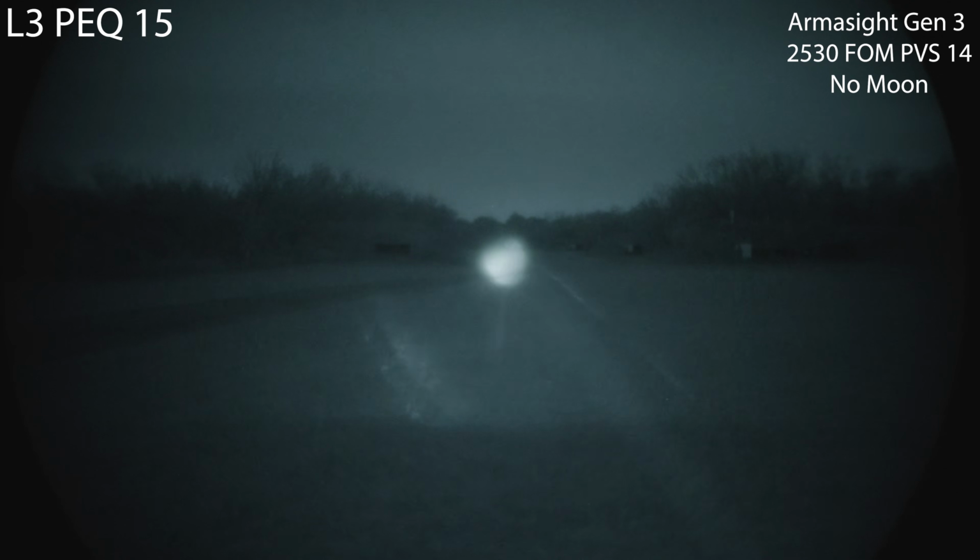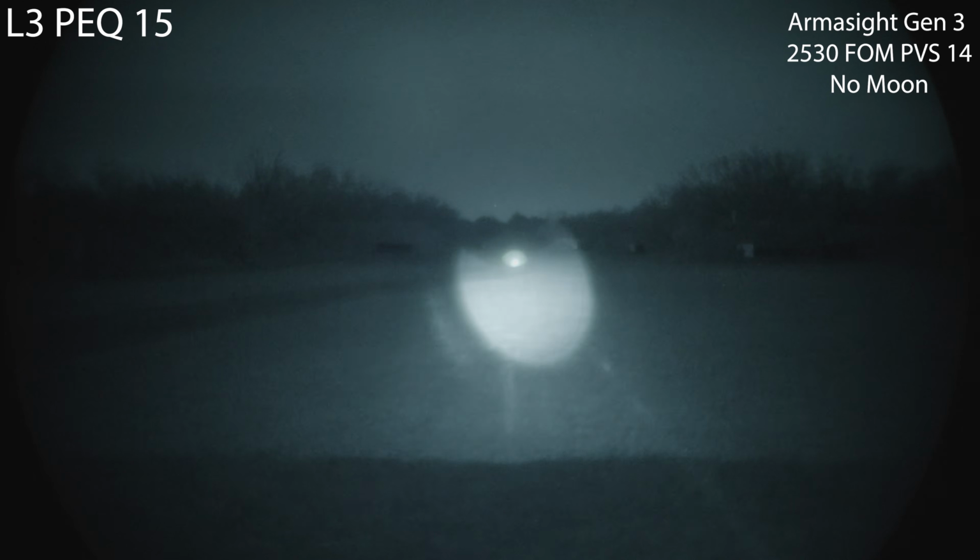All right, so you can definitely get stupid tight there. So really good long range option. I can definitely wash out targets even at the 500-yard range. So let's go ahead and uncap that laser, and just absolutely ridiculously bright.